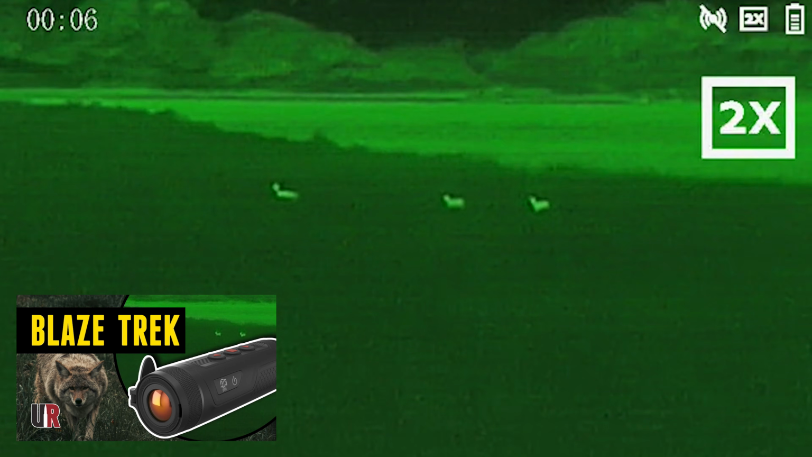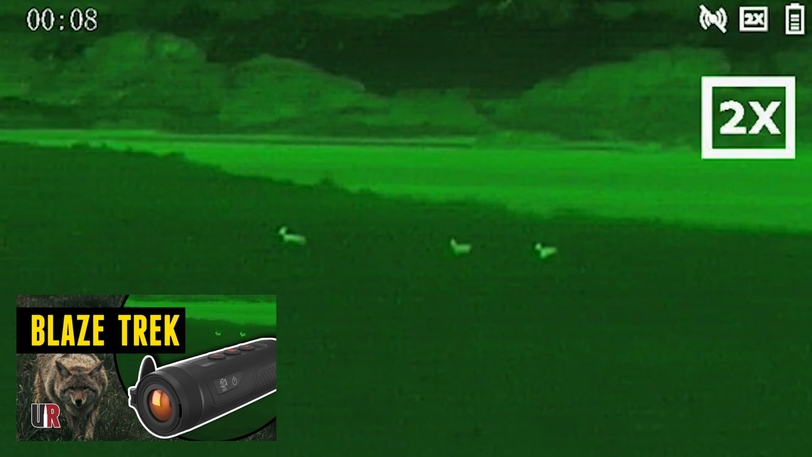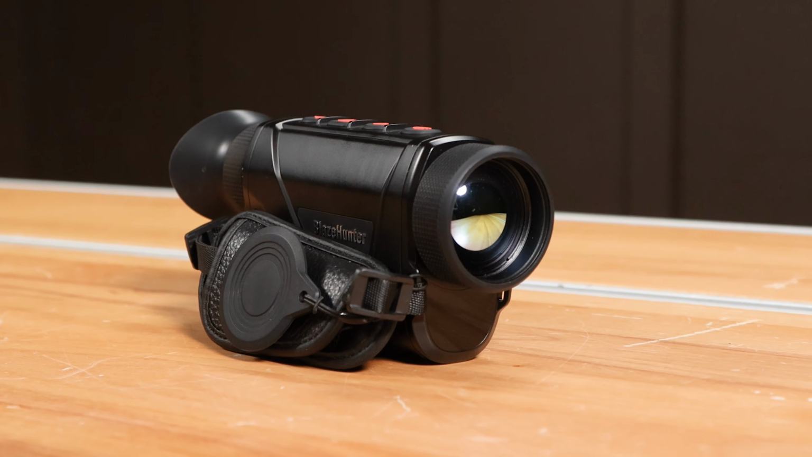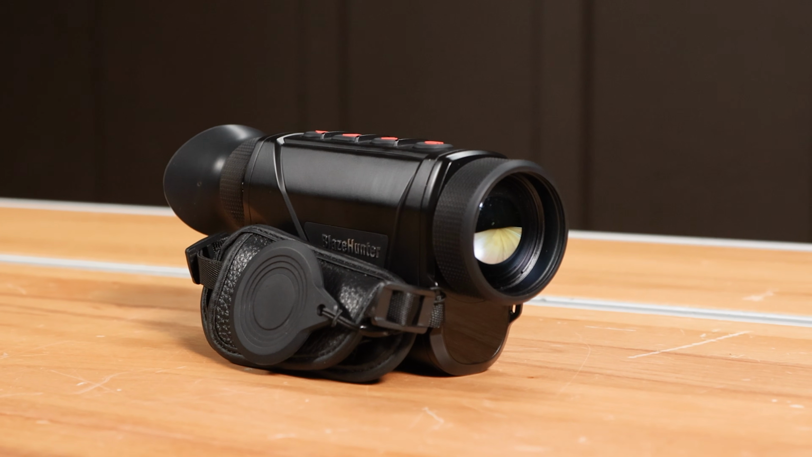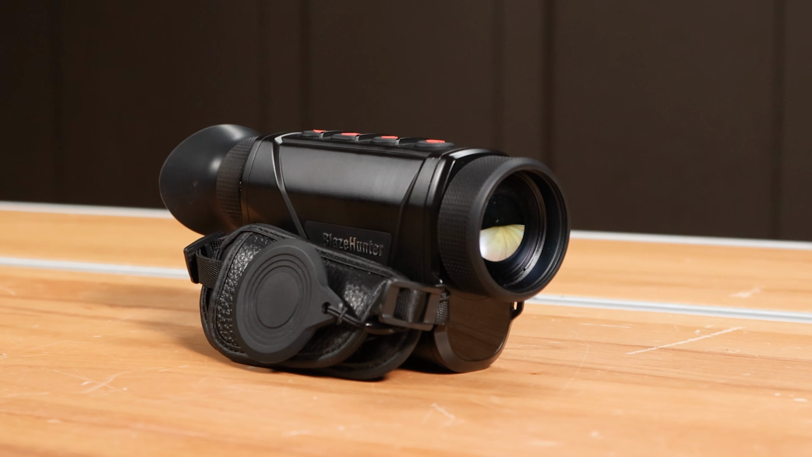Yes, it is definitely at a higher price point, but I think that price point is worth it, for me at least, because of the laser rangefinder, the removable battery, and a little bit more capability with the quality of the image and basically what you can do with it. The details that you can see, and that does matter when you get out to further distances.